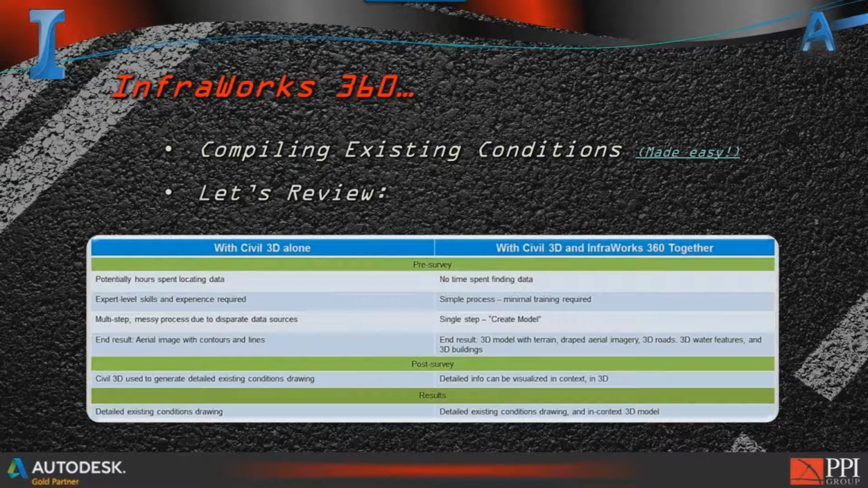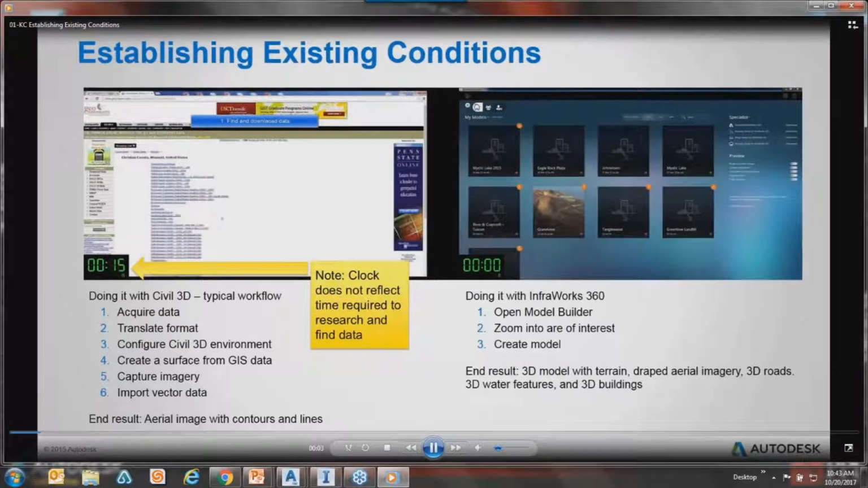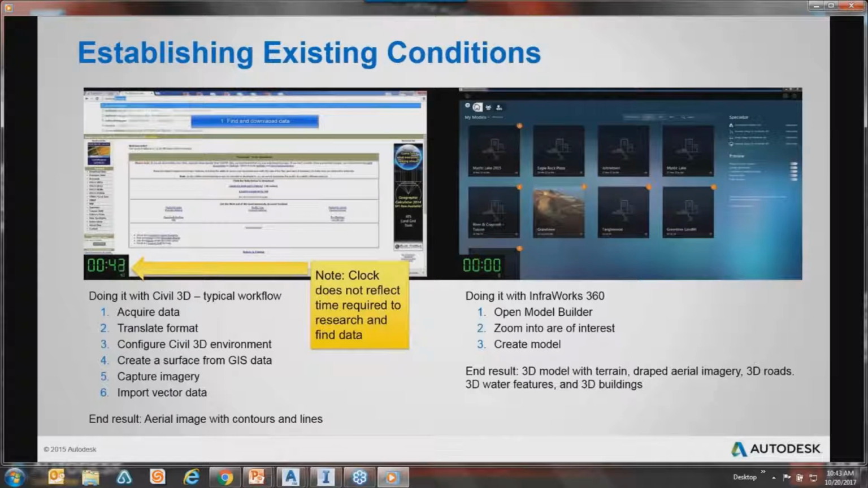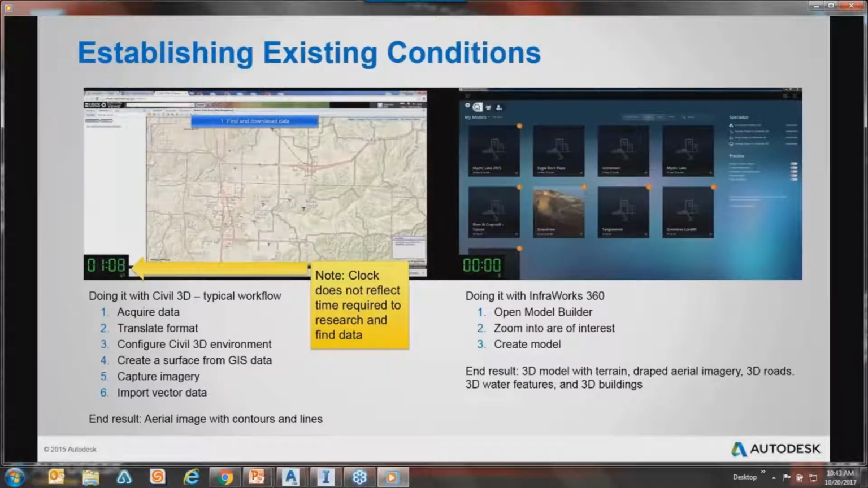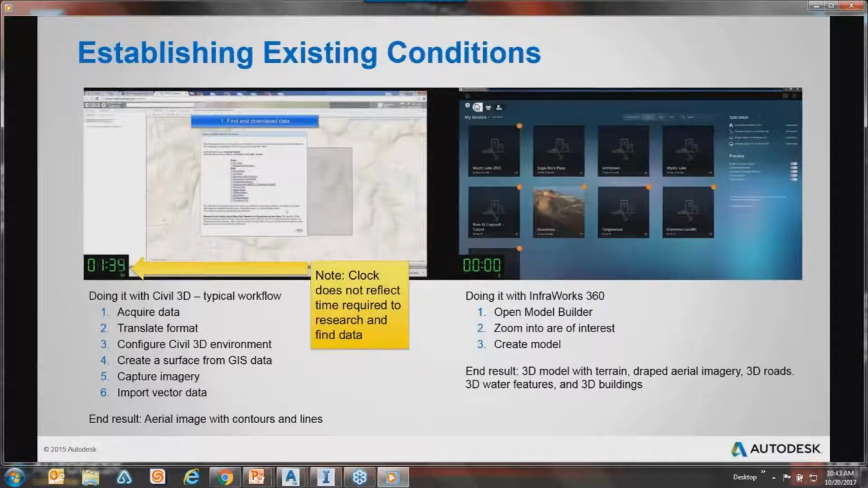Okay? So let's take a look at this, and I'm going to walk you through it a little bit. This is real-time, through the magic of television here. On the left-hand side, they're aggregating the data in the traditional method going through Civil 3D. And you can see underneath there, on the 1 through 6, the steps, that's exactly what they're doing right now. They're going in through the Map 3D portion of Civil 3D, and they're acquiring the data.